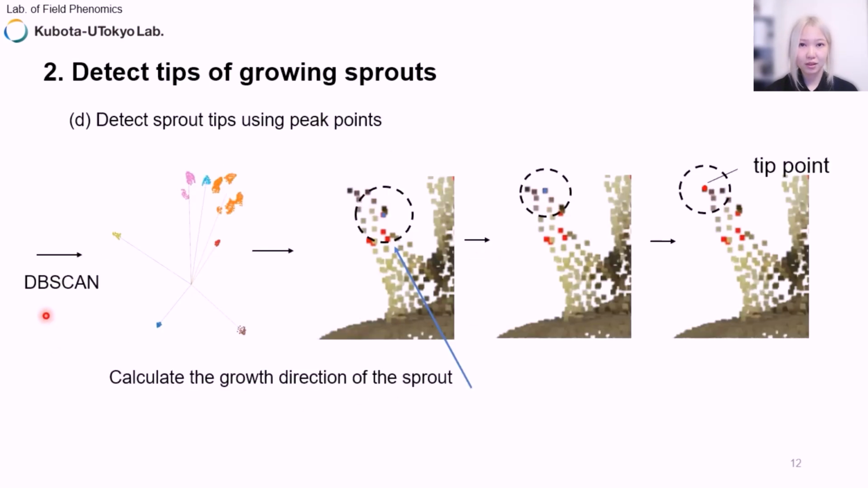And then we apply the DBSCAN method to cluster points belonging to the sprouts. By calculating the distance from the center of the points to the clusters, we could get the growth directions of the sprouts. Starting from the candidate points gotten from the last step, we could locate the highest points along the growth directions and continue until this point becomes a local maximum, and then this point is identified as the tip of the sprout.